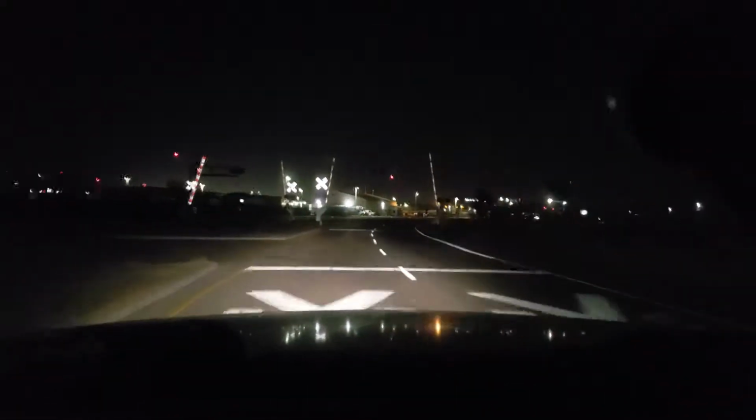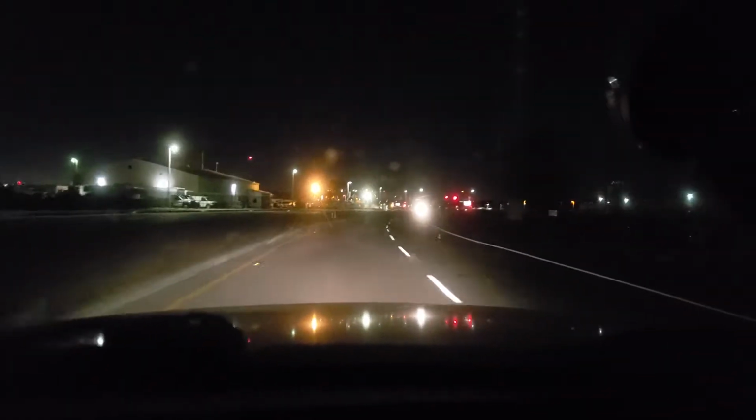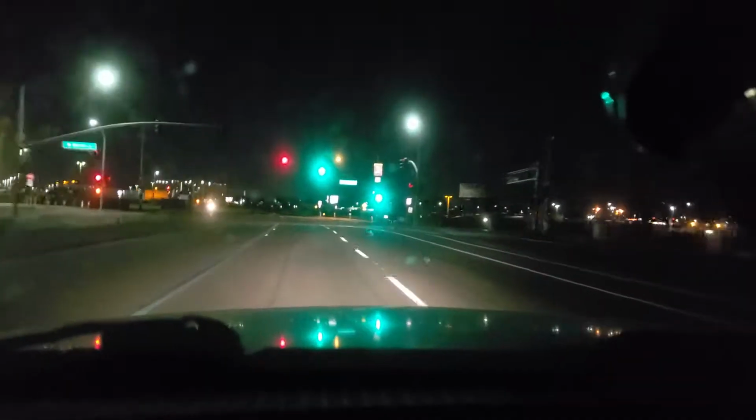On the road again. Really felt the need for a drive tonight. I've been slacking off on my nightly drives. You get to see how dirty my windshield is and hear my voice.